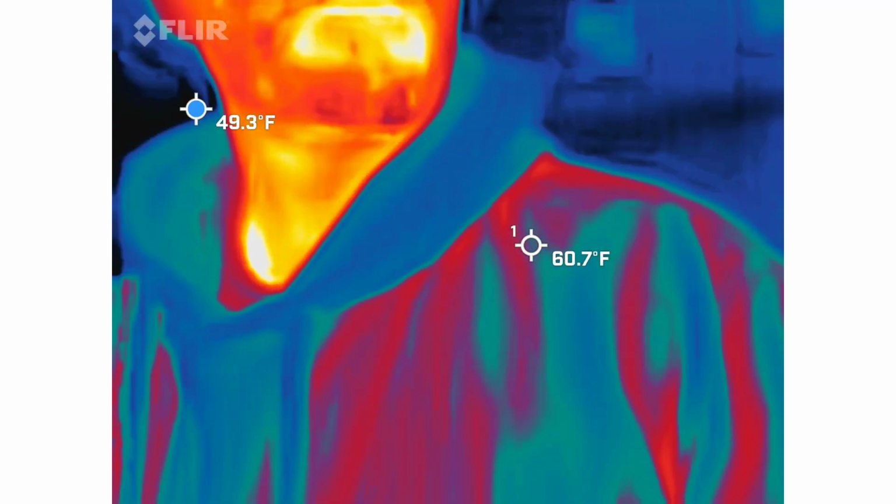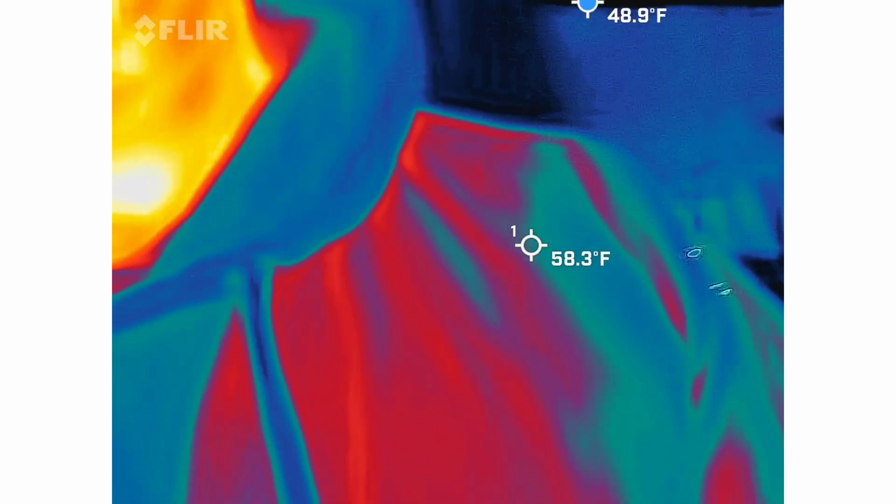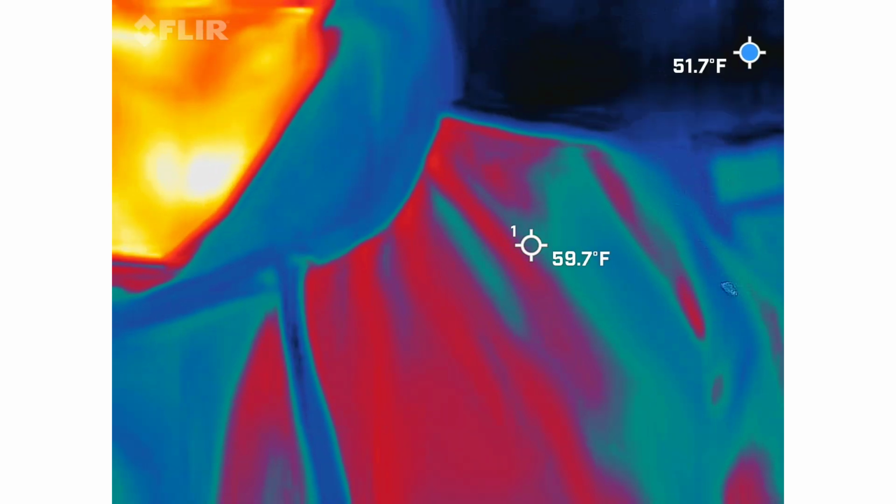Using is a thermal imaging camera. So you guys have probably seen these on your TV shows. Why would I want a thermal imaging camera inside of a ghost hunt? Come on guys, it's interactive. Cold spots. Right, exactly. So we're literally looking for cold spots.